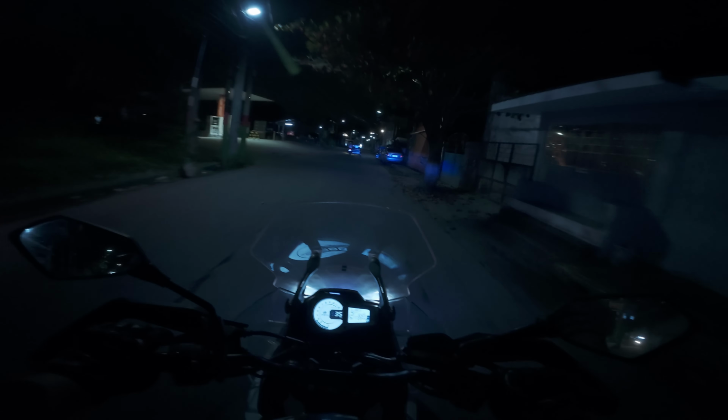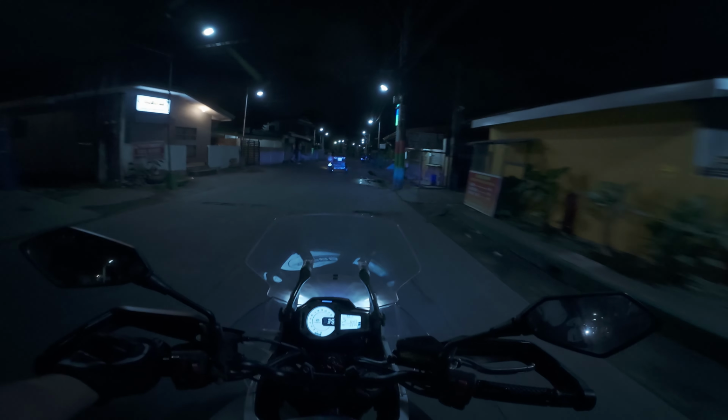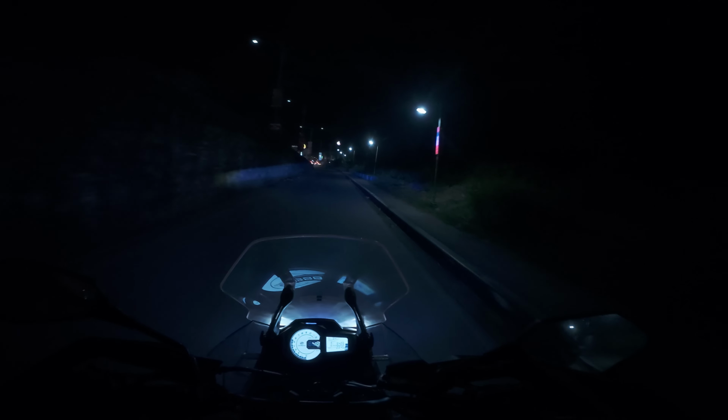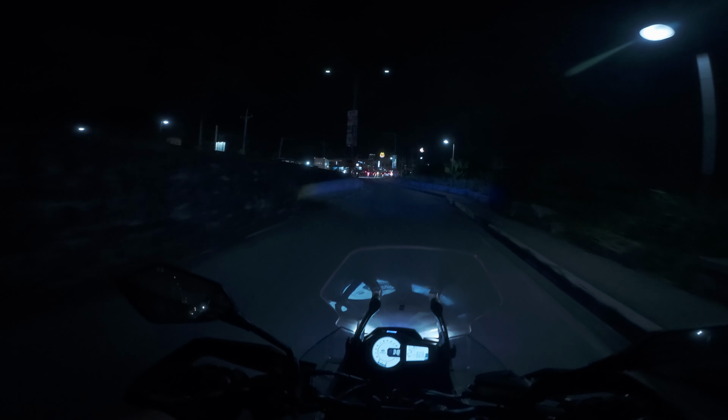Can't close my helmet. My visor is so dirty. It's crazy. I always forget to clean it before I go out, because I actually use two helmets. So let's go back to Maple Grove, grab a coffee at the 7-Eleven. There you see what I mean with my exhaust. If I drive it like stupid, it pops like stupid.